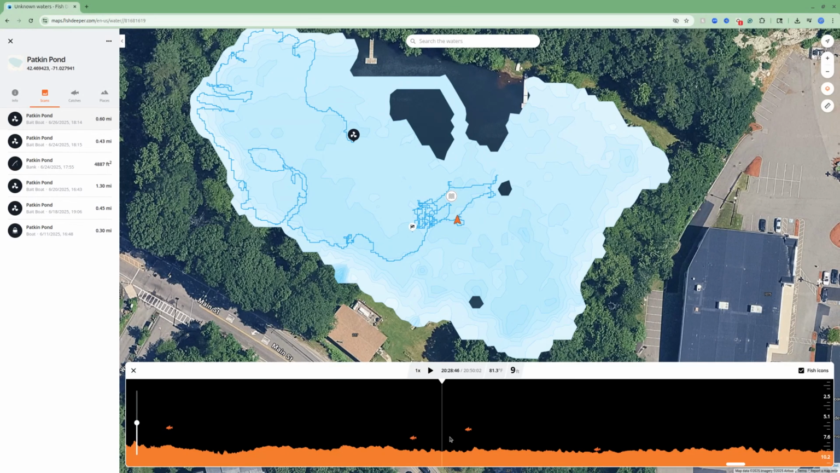So you'll see fish that get marked on the sonar, but that's not exactly where you're fishing because you're fishing in front of you. So what you do is you cruise around until you find fish, then you back off a little bit and start fishing that area where you were marking fish at.